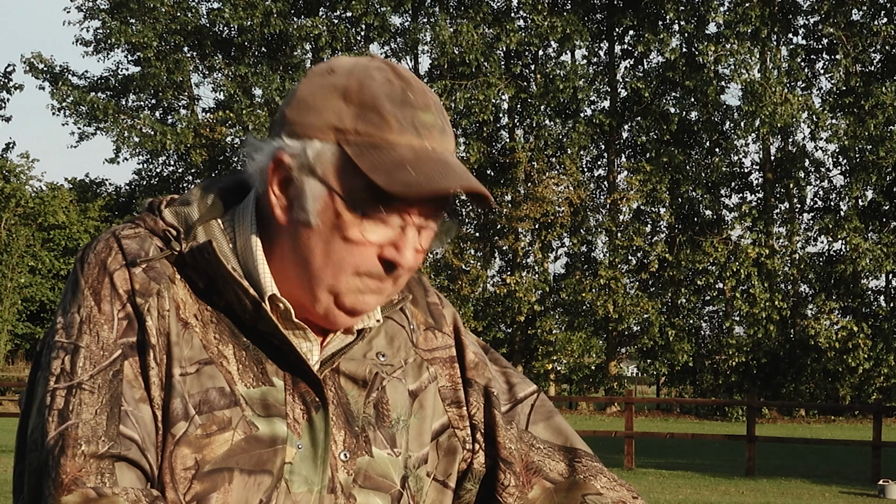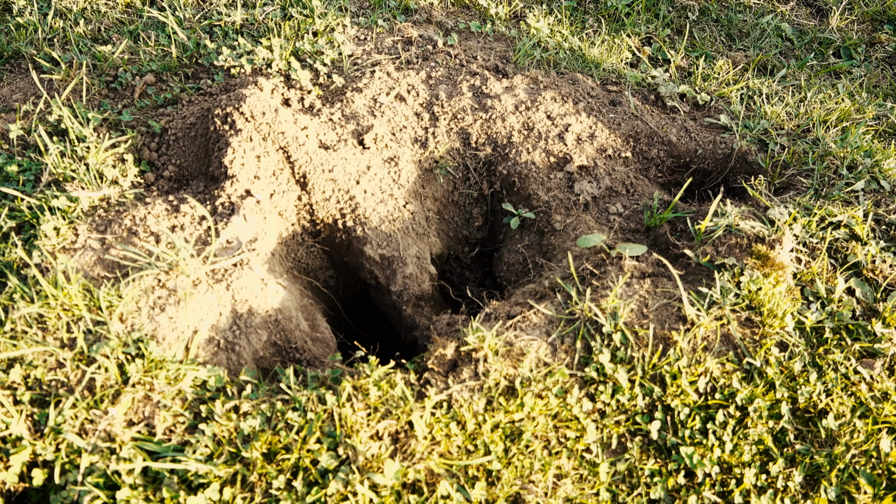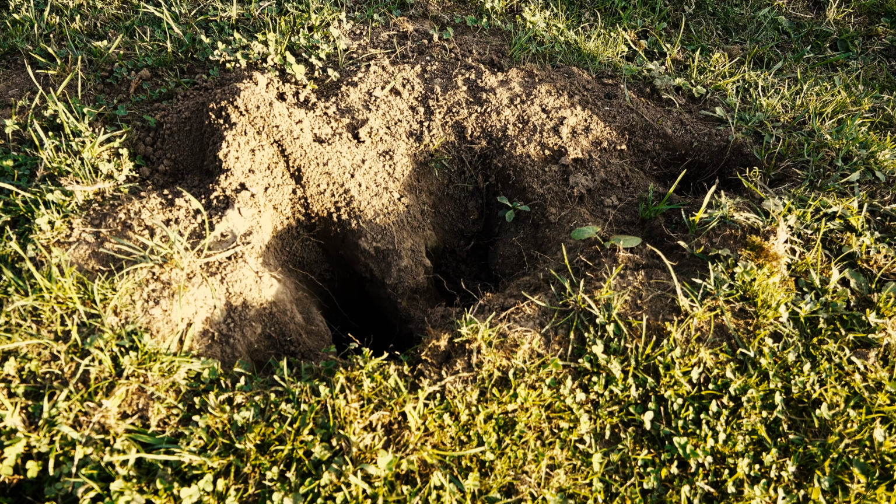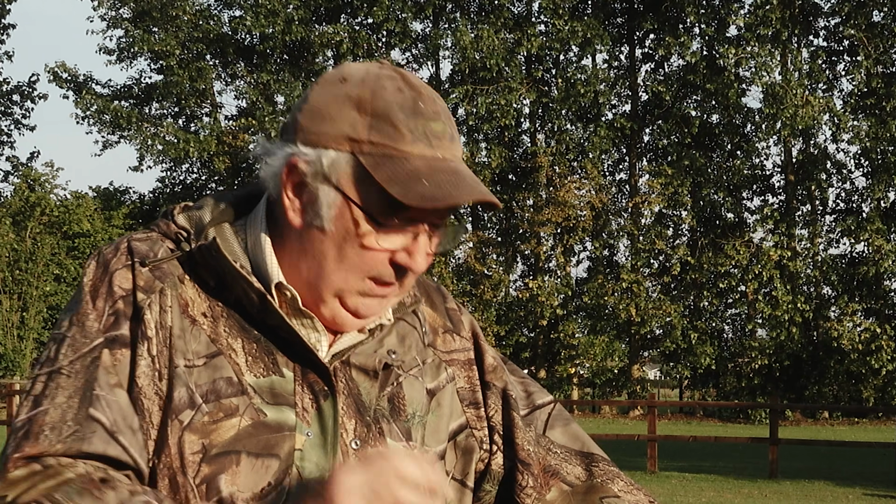Your problem comes when the scrapes and the burrows occupy the same territory as a horse. Now horses can be fairly freaky things. Anything can spook them. An owl, a pigeon, a piece of paper blowing across the paddock. If they start galloping and one of them plunges his foot down a rabbit hole, literally a rabbit can kill a horse like that. That horse's leg can break, and that's the end of it. So that's the main reason we're here, and the main reason Dave will be coming back to keep an eye on it once we've done a bit of good tonight.